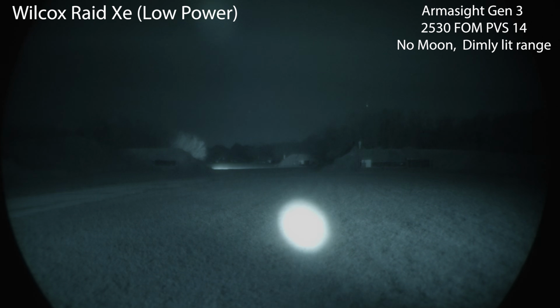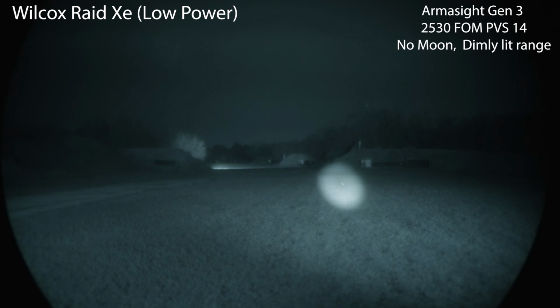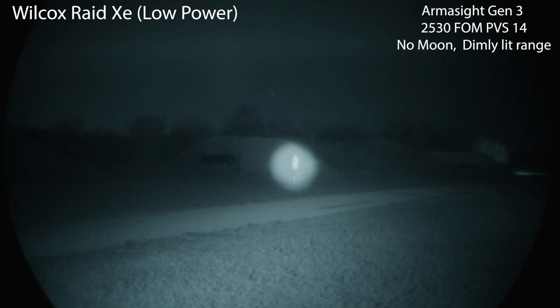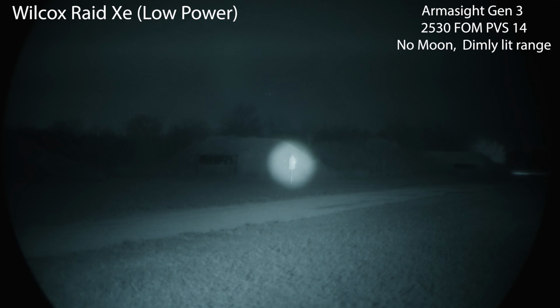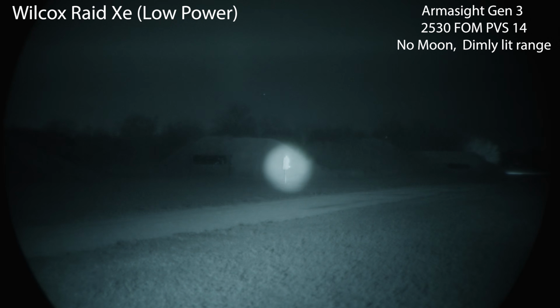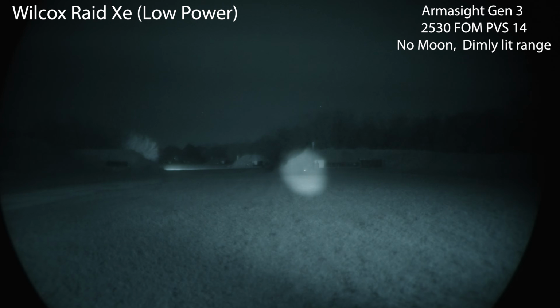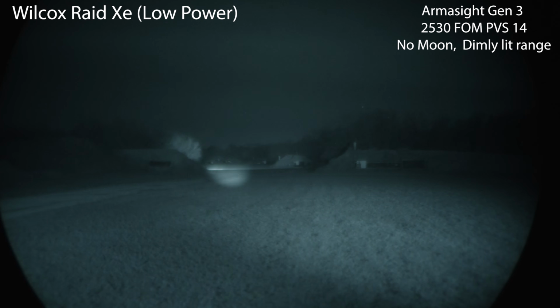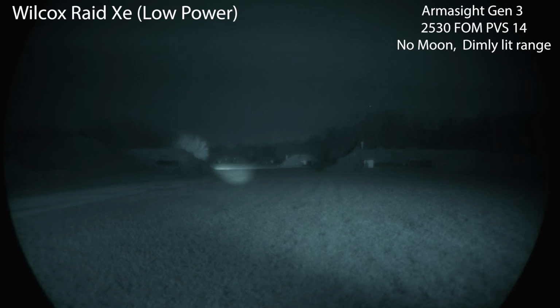Here's the Raid X. Start on wide. I still have the aiming laser set to low. No problem punching through on that silhouette. 100 looks pretty good. 200, 300. Let's narrow down on the 500.